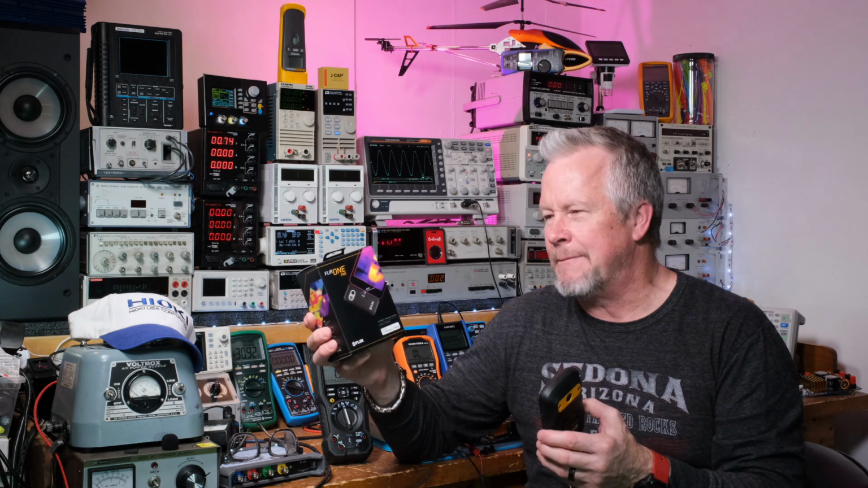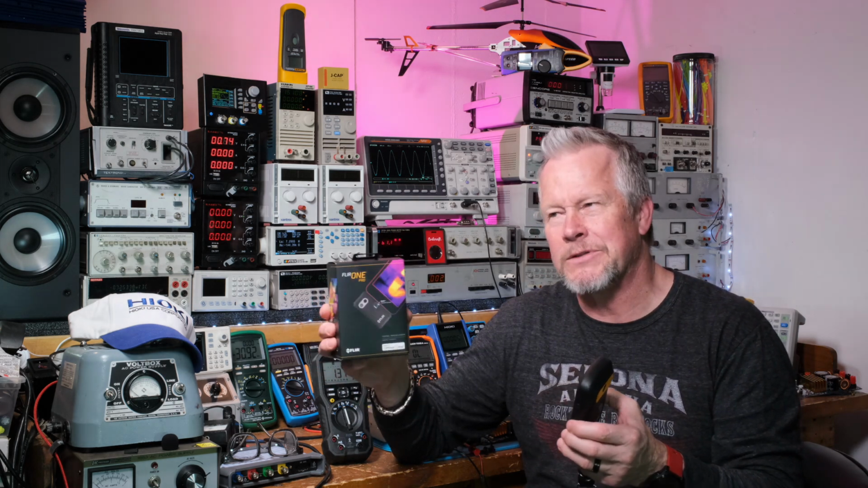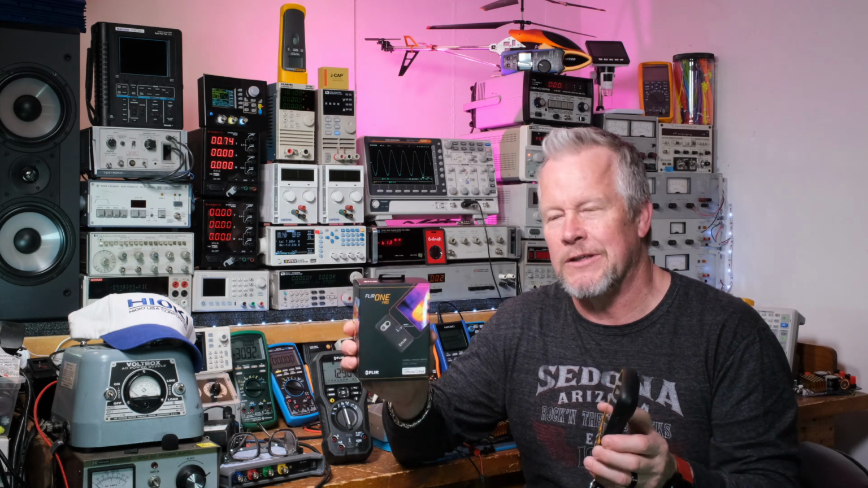So they also have this MSX technology, which almost adds kind of a cartoonish look to the picture. It kind of draws a line around, say, my body or something like that. And maybe your capacitors or transistors, it'll kind of outline them.